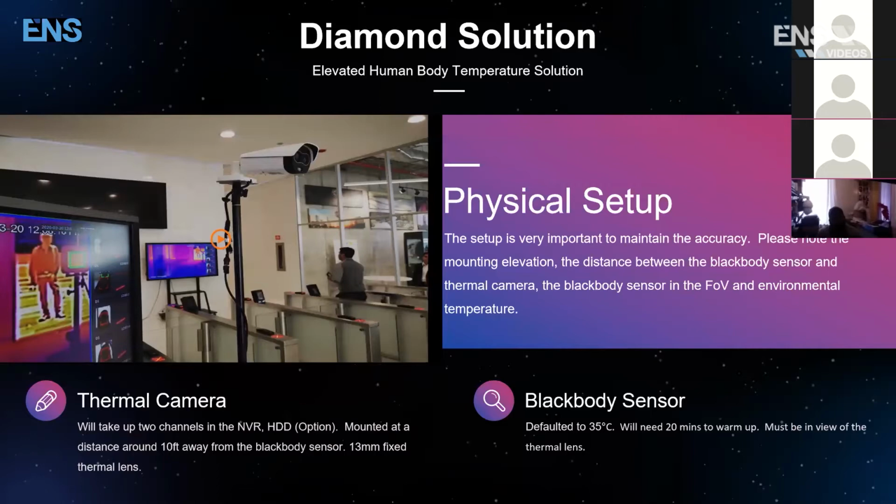This is naturally an indoor application. If you would like to use it for outside, you need to control the environment. So it's not in a windy area. It's not in a place where sun is beating on the Blackbody sensor or the thermal camera. It's going to affect the accuracy. But if you want to put this in a mobile testing facility outside, no problem. Just make sure that the tarp that most likely you're going to put this under, the environment is controlled.